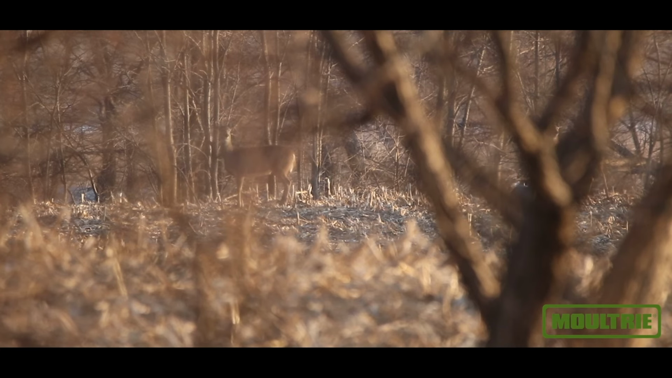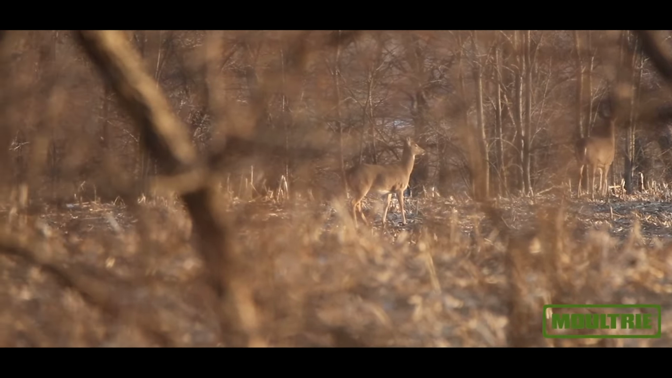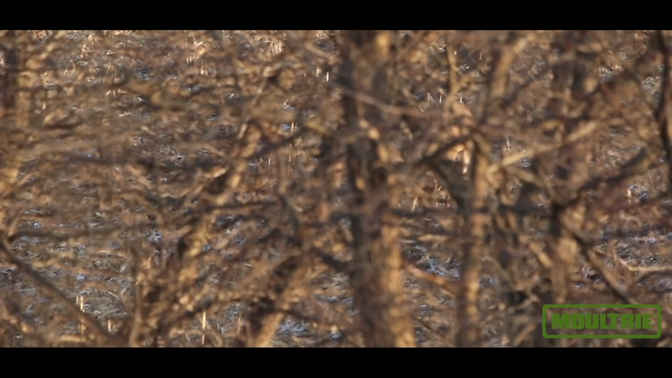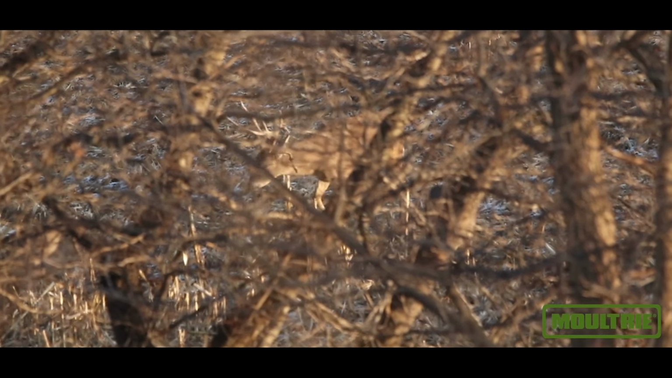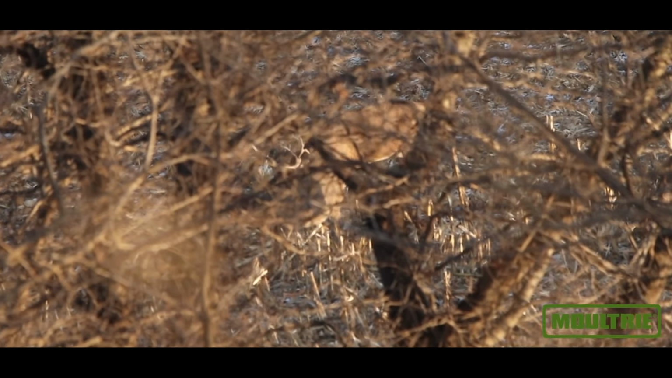Yeah, there's a bunch. There's a little tiny buck. They spooked at something in that low spot. Okay. Yep, it's him.